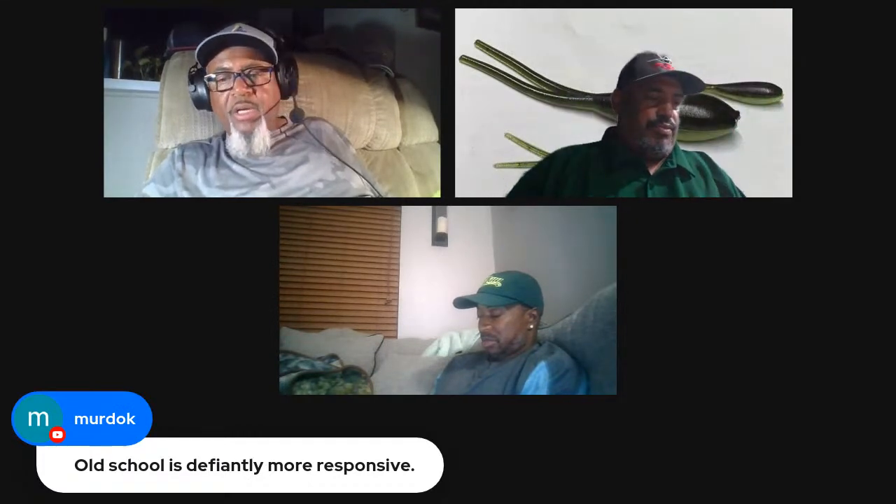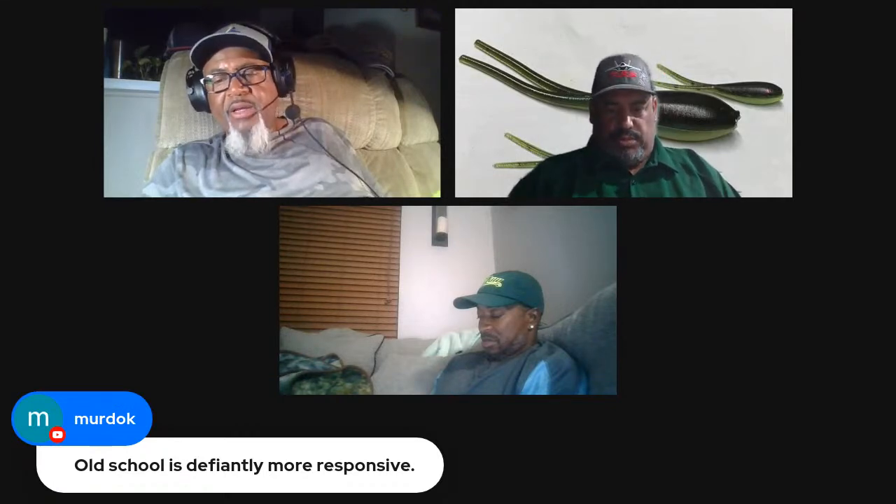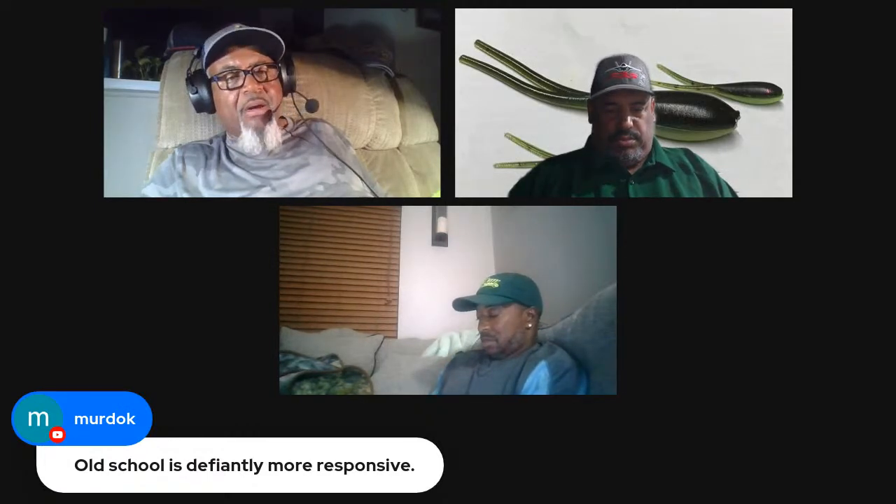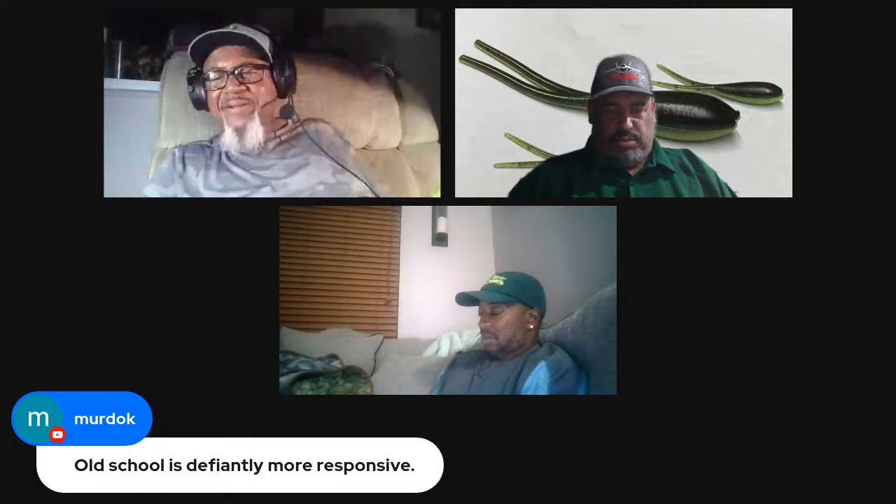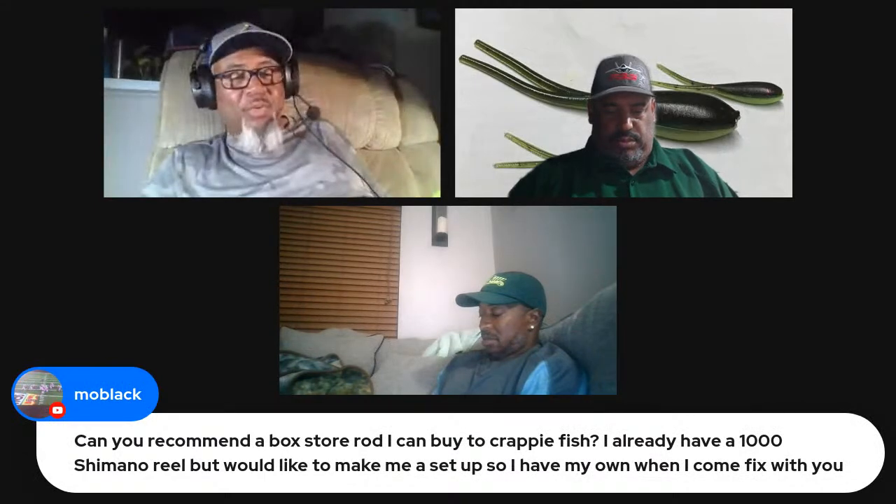Murdoch, I totally agree with you. He's talking about the old school 12-foot Denali rods. They are a beast. Why they changed them, I can't tell you. I even suggested that they should bring them back and call them slinging sticks. But I know that's not gonna happen. But it is a really good rod. That old school 12, I still use it religiously. It's a really good rod.